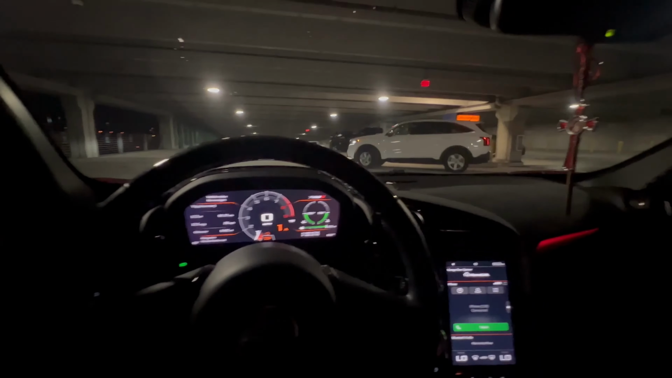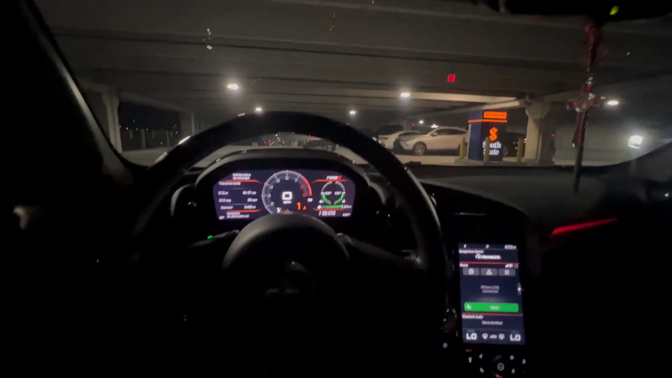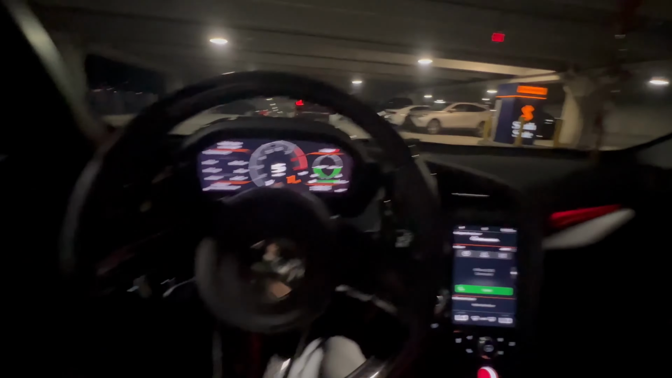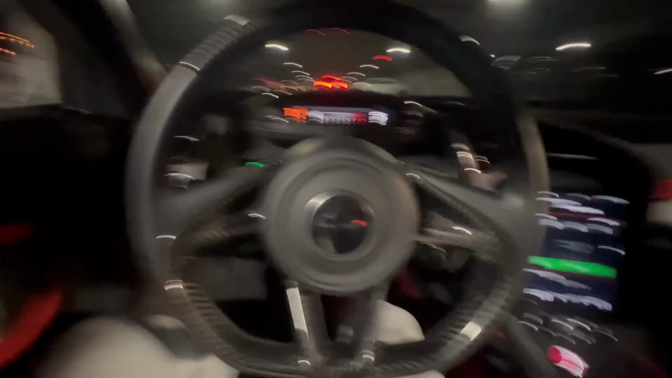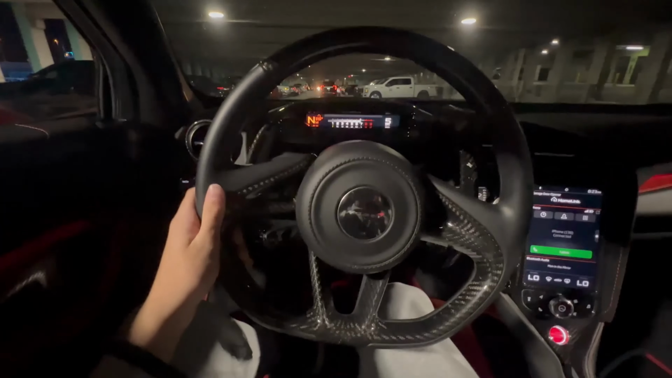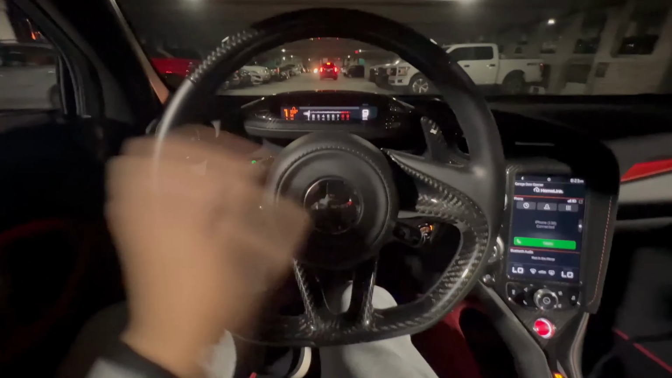Wait for these cars to pass, because I wanna see if I can give you guys a couple revs in here. Put it in track mode, throw that thing on, watch it move. It'll be changing the screen when it goes into track mode, kind of like a video game, but give y'all a couple revs. Just some calm.